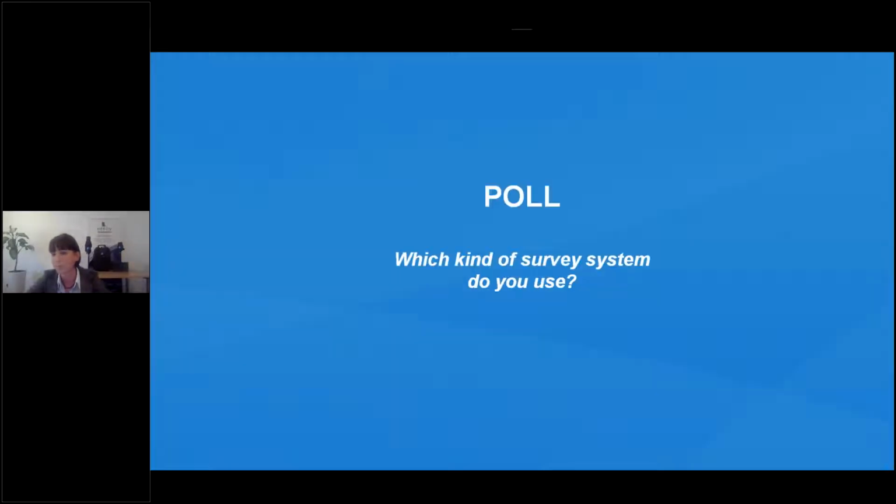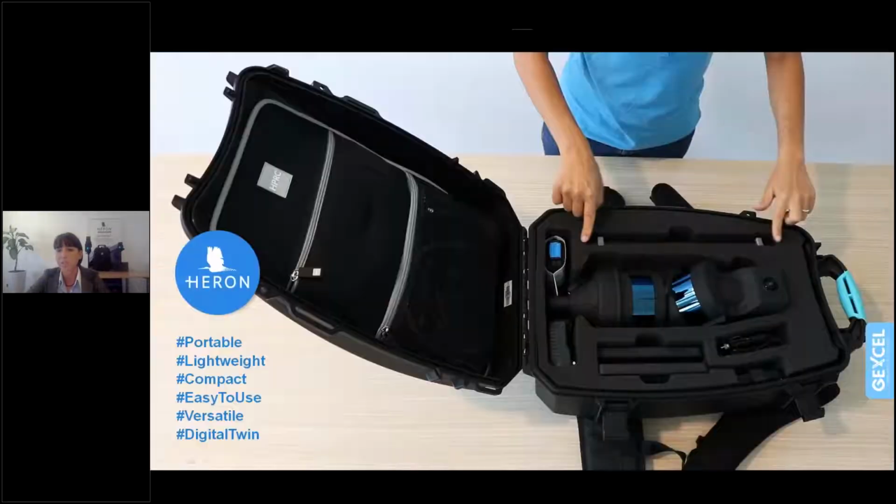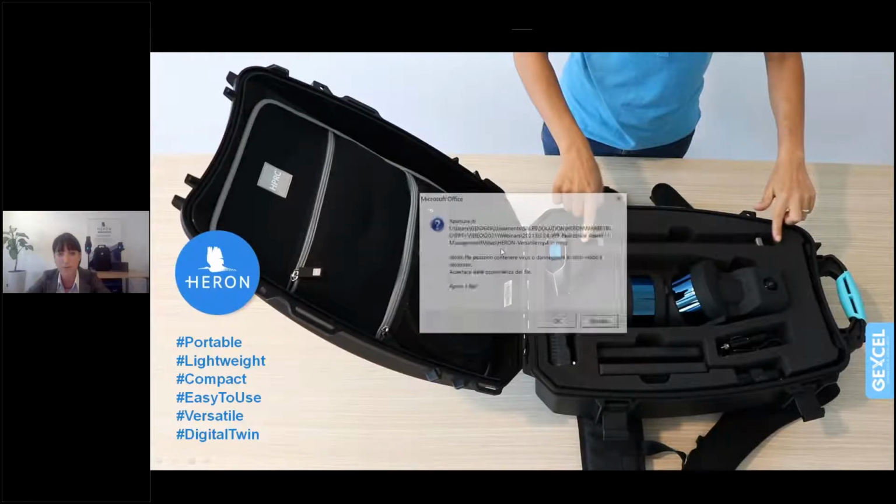Let's move on. To better understand the success case that we are going to present today, first of all we must know what HERON is and what HERON allows us to do. I'm not going to enter into HERON's technical specifications right now. If this is of your interest, we will be more than pleased to provide further details later. But what I would like to do now is to look at the general overview of the solution itself.